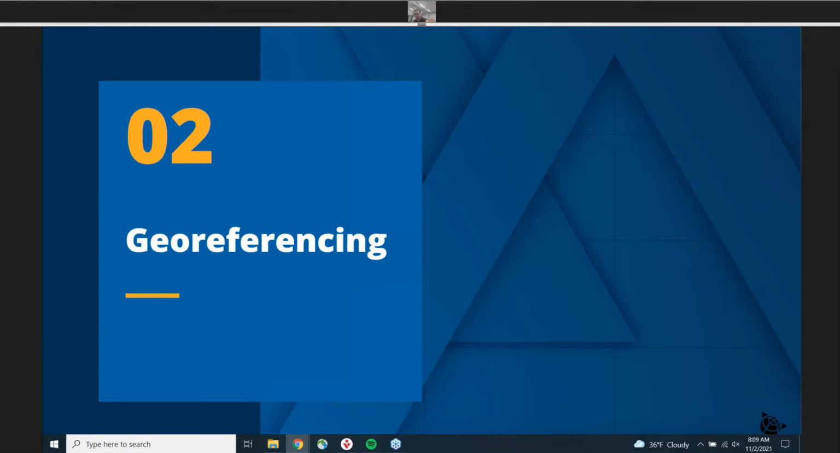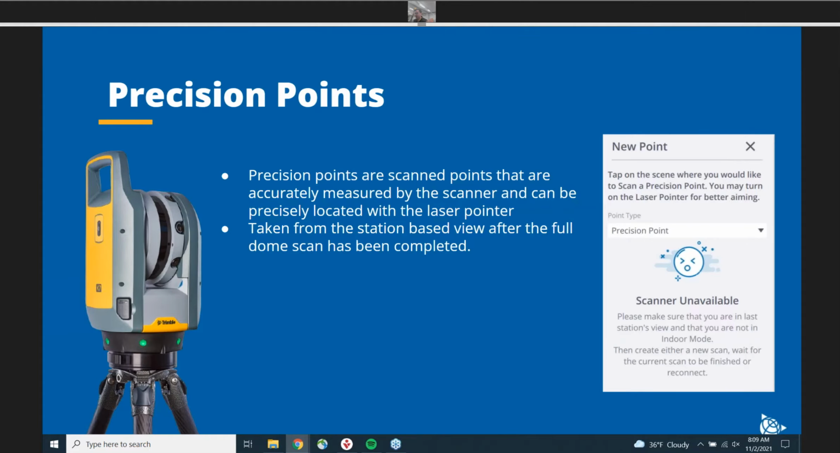So now going into georeferencing. Really here, I just want to highlight some of the changes to precision points and some tips and tricks for georeferencing that hopefully you guys don't know and will be useful to you in the field. So first, setting the stage, obviously.